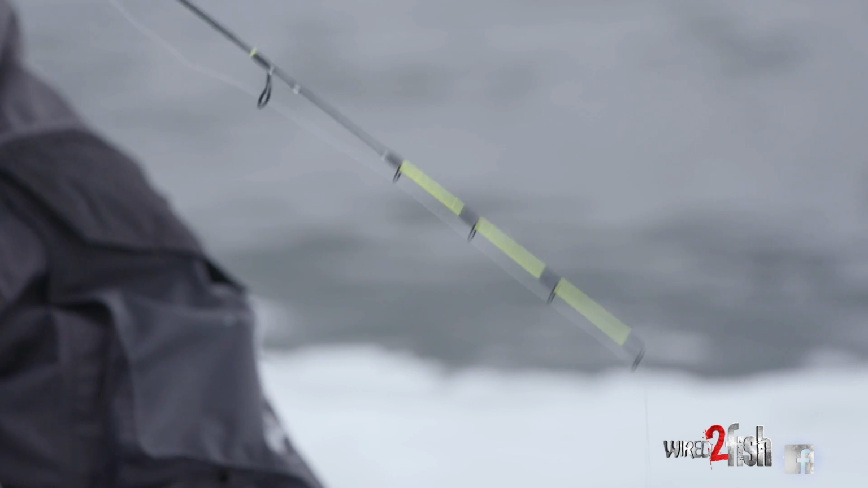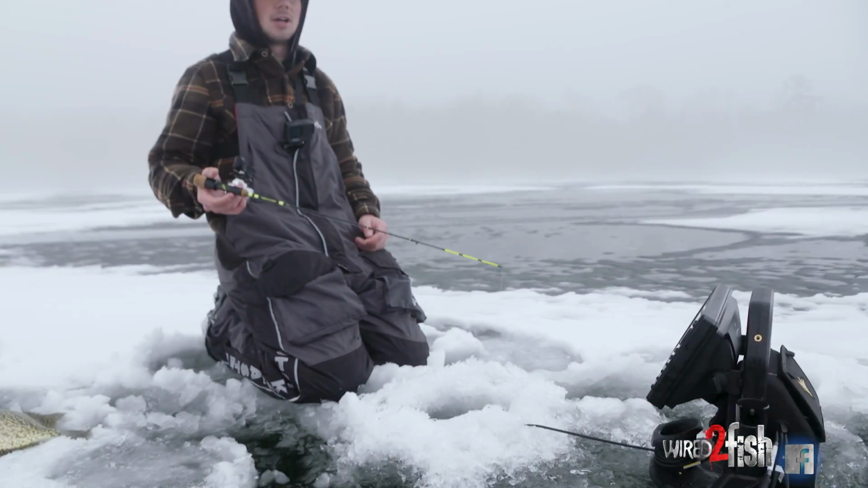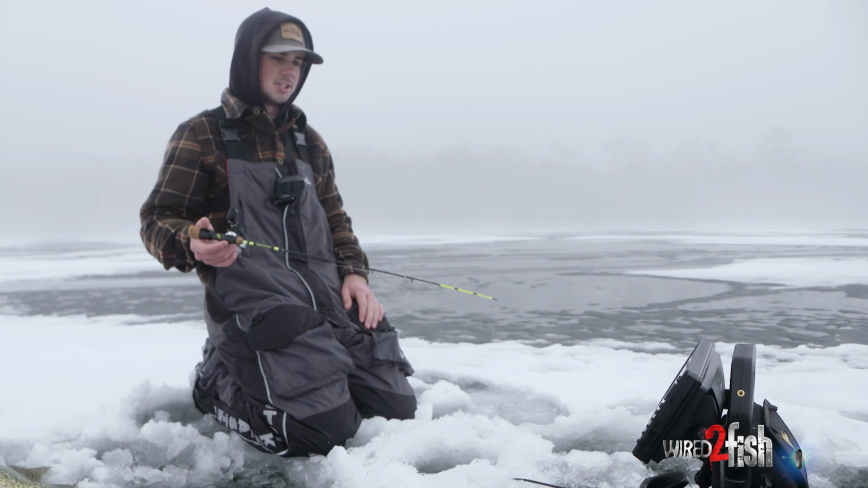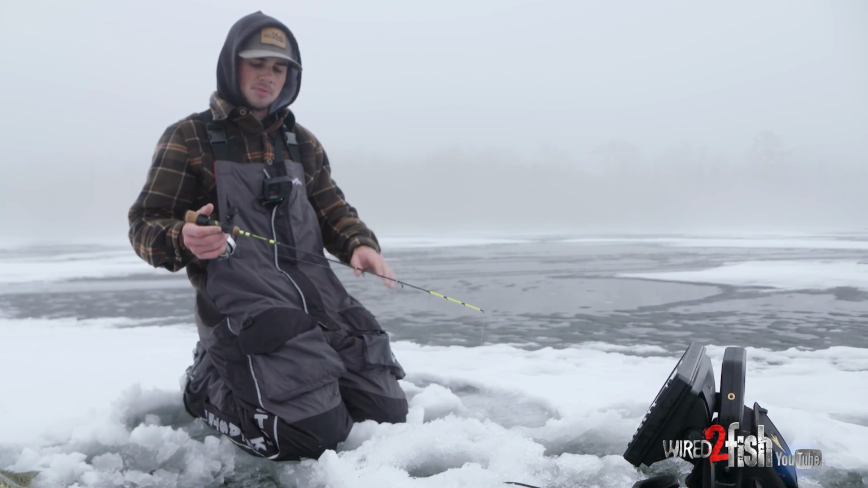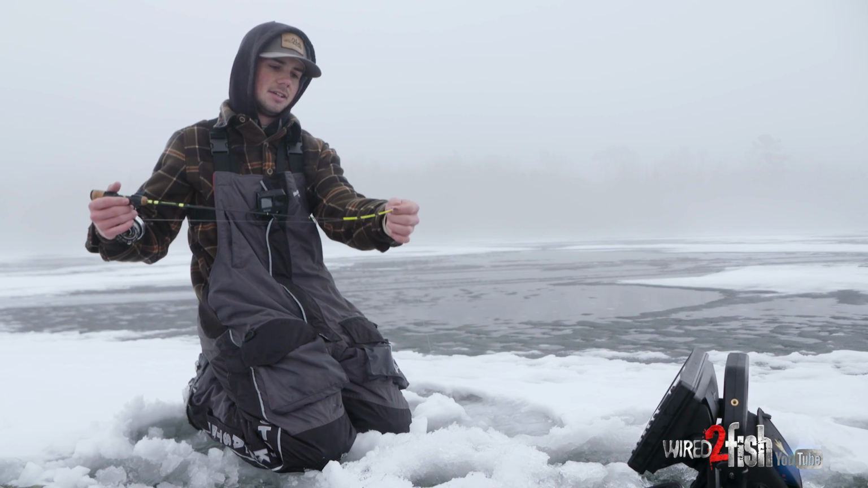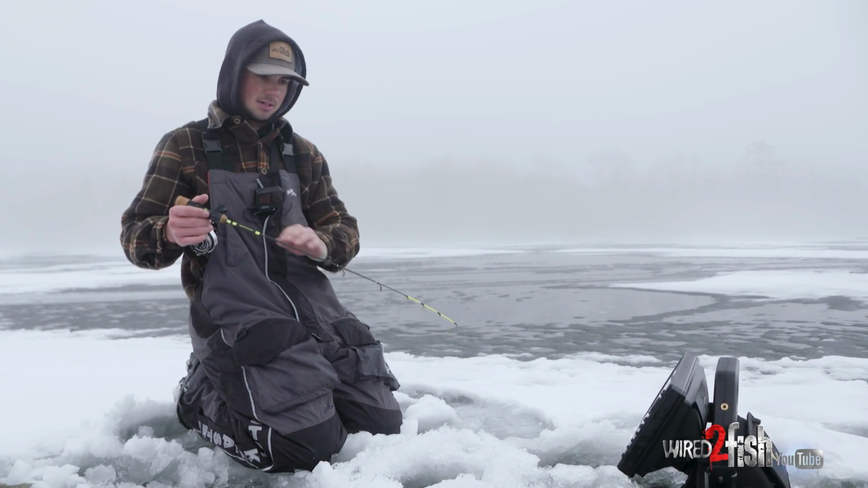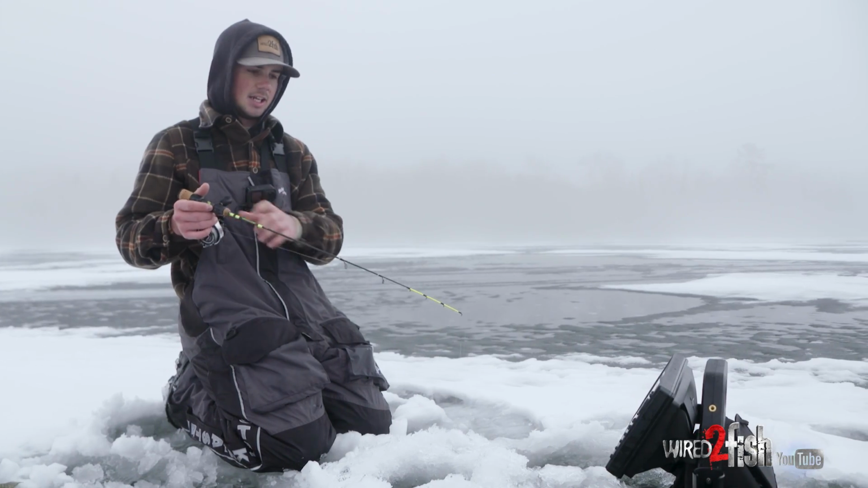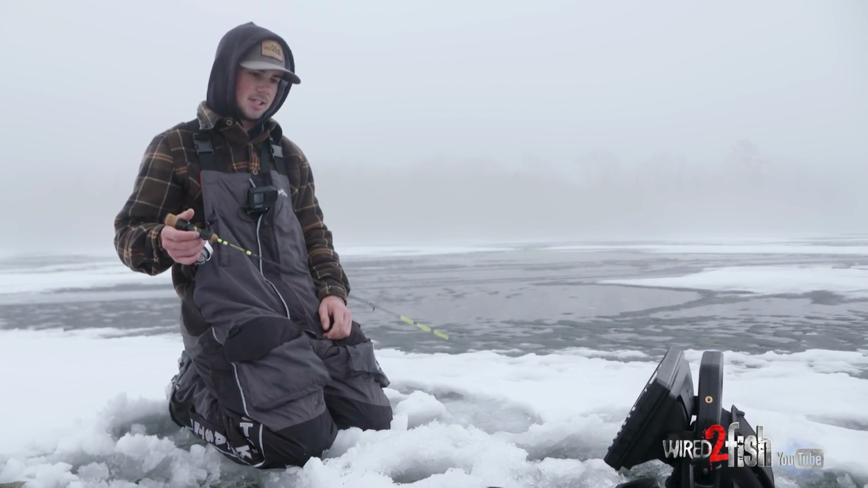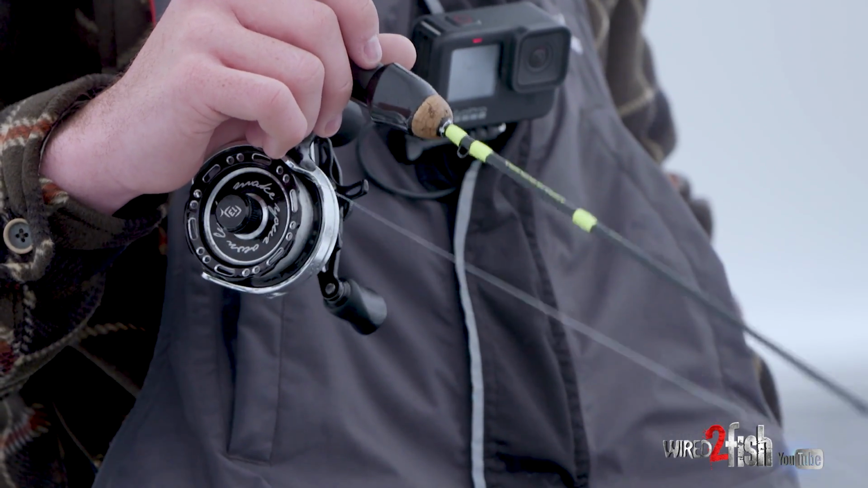As far as rod, reel, line goes today, pretty simple crappie setup. So Nick and I are both using pretty much the same thing. A 27-inch ultralight. This is a tickle stick. Really, really soft tip. You can detect bites really well. And then just an inline reel. Nick and I are both using inline reels. And it's really hard to beat an inline reel, honestly, for doing this.